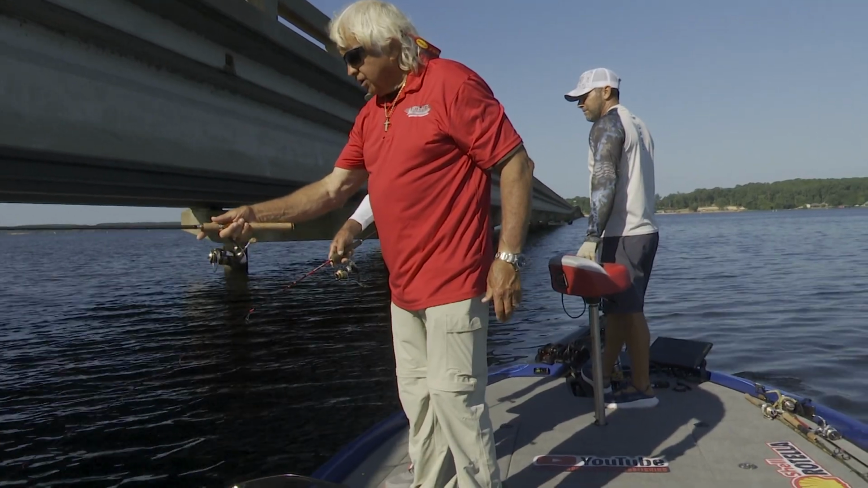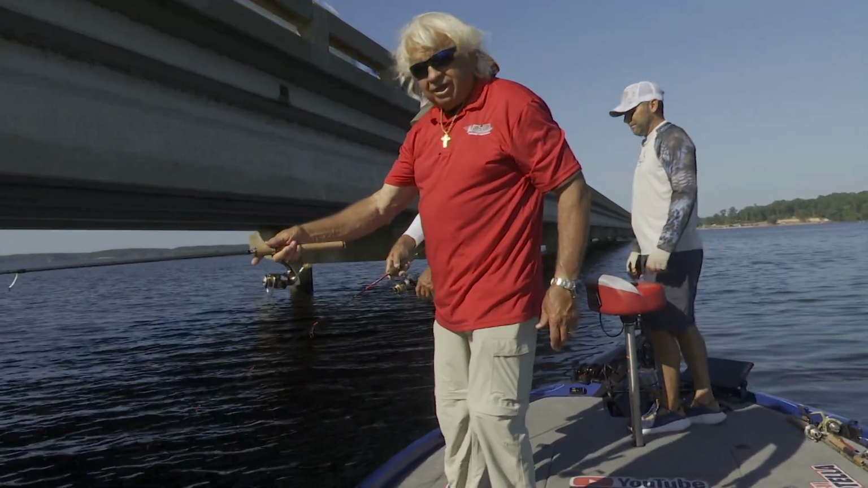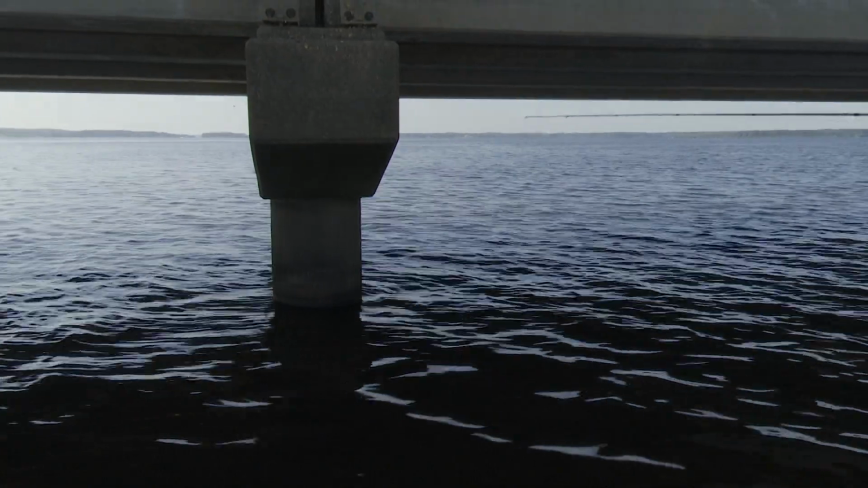That flag is very, very important. It's easy to see. See how easy it is to replicate? It makes it really easy for you to get your bait down to the right depth, as long as you keep that flag out of the water. Okay, there we go.